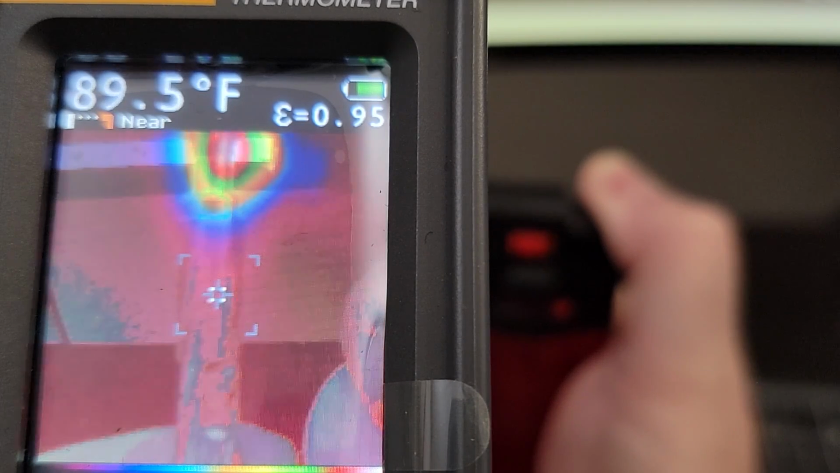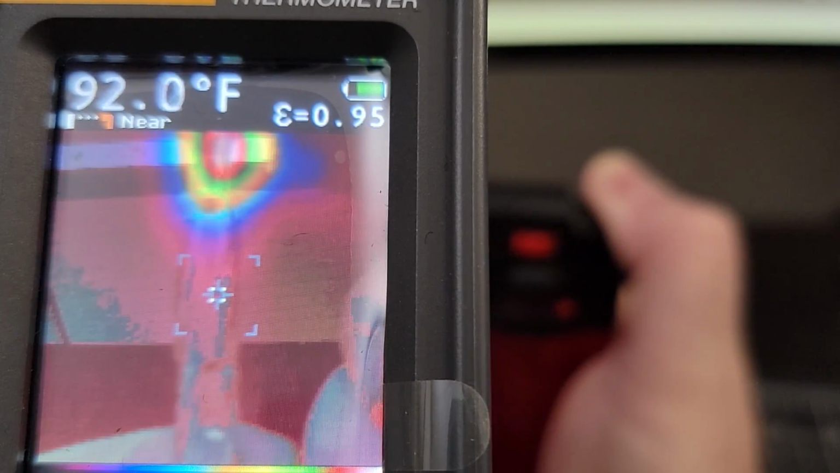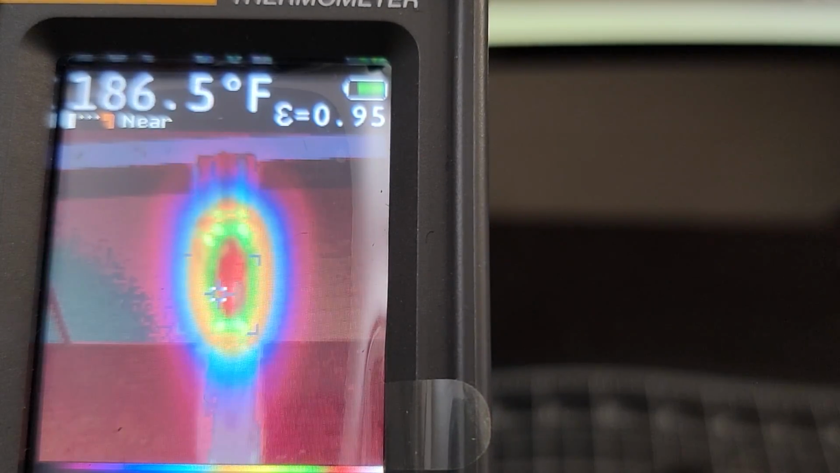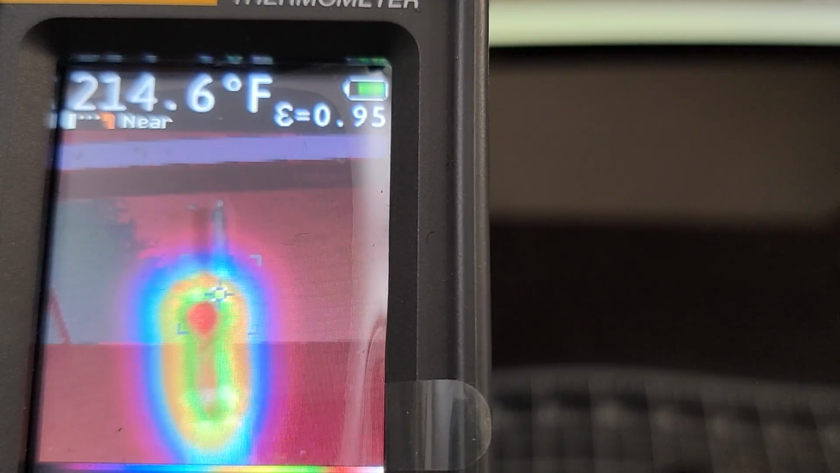I think I was missing with the flame for maybe a second or so in the beginning, so this number is probably off. There's a little bit of error. But right there, that took 33 seconds for the point that I chose to reach 100 degrees Fahrenheit.